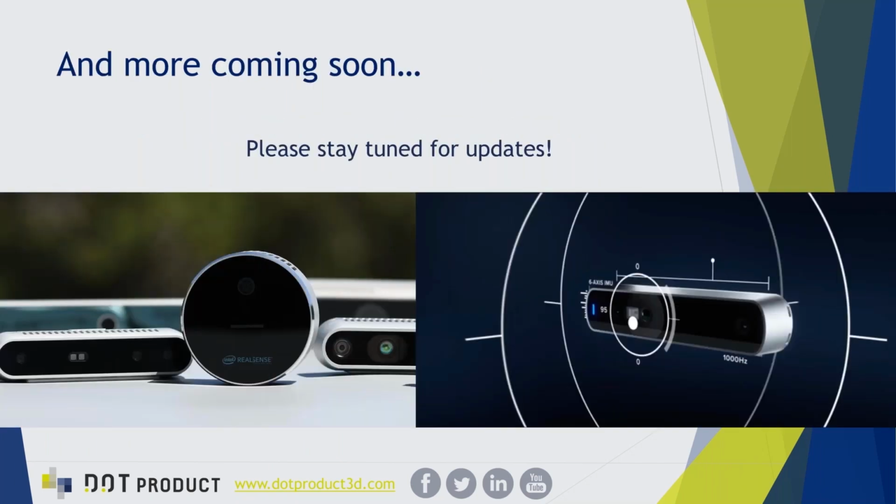On top of the DPI sensors, the full lineup of RealSense cameras, which does include not just the D415 that we're showing today, but the D435 and the D435i. We're also developing towards supporting more and more sensors. The Dot3D platform is going to continue to offer more and more options for the right job in certain scenarios. And we're excited to see new cameras coming from Intel RealSense, other partners, and more. So please stay tuned on that front.